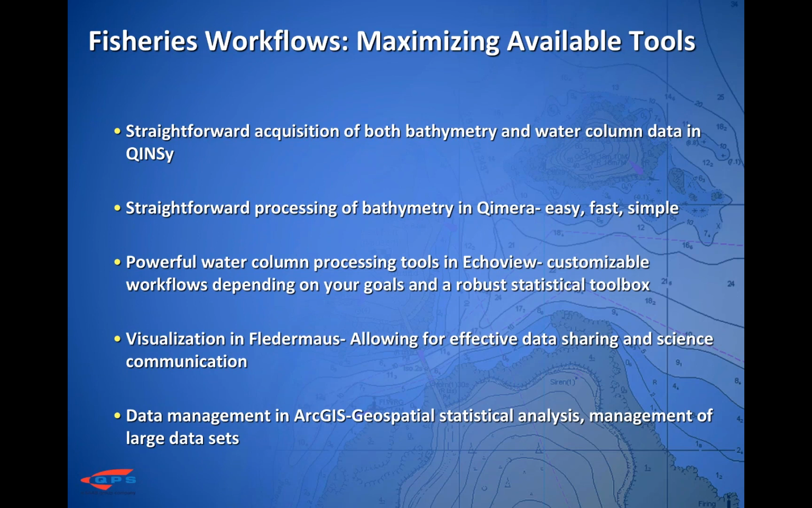And then from there, you can do your visualization in Fledermaus, determine what your ultimate goals are for product creation, and then share that data. And then you have your data management aspect in ArcGIS. You have tools for geospatial statistical analysis and also for managing large data sets.